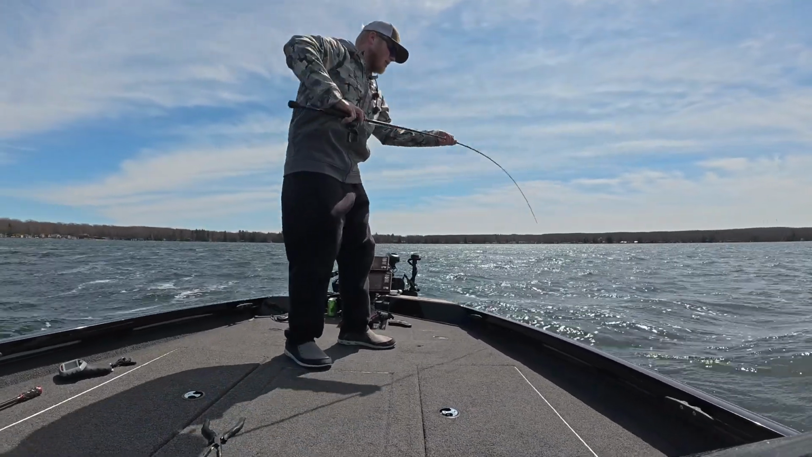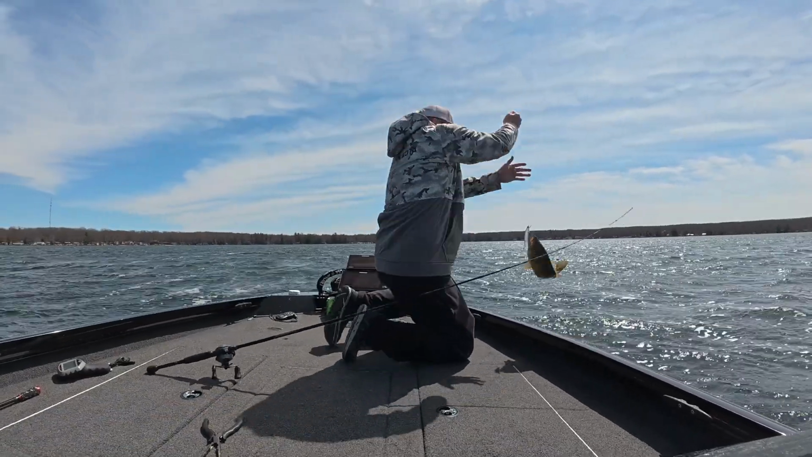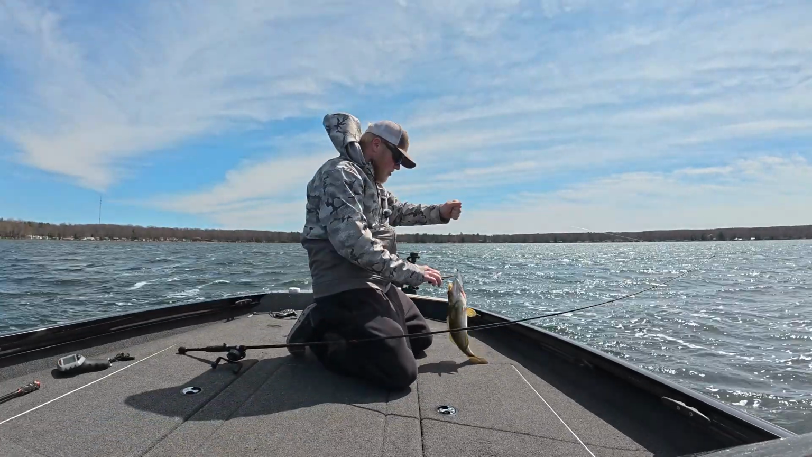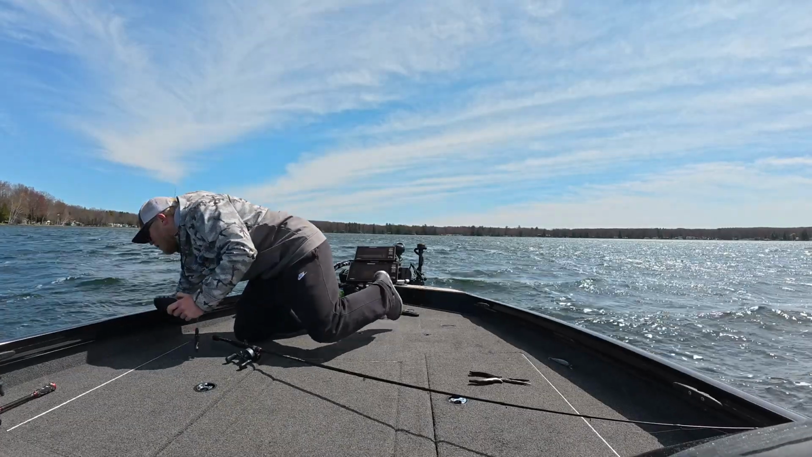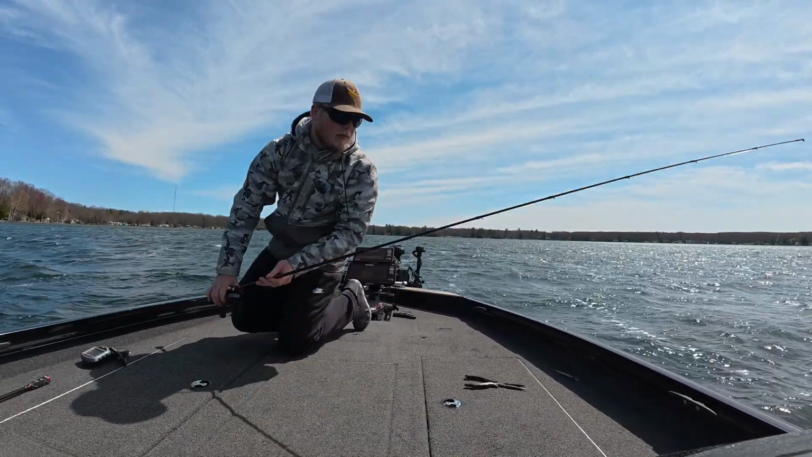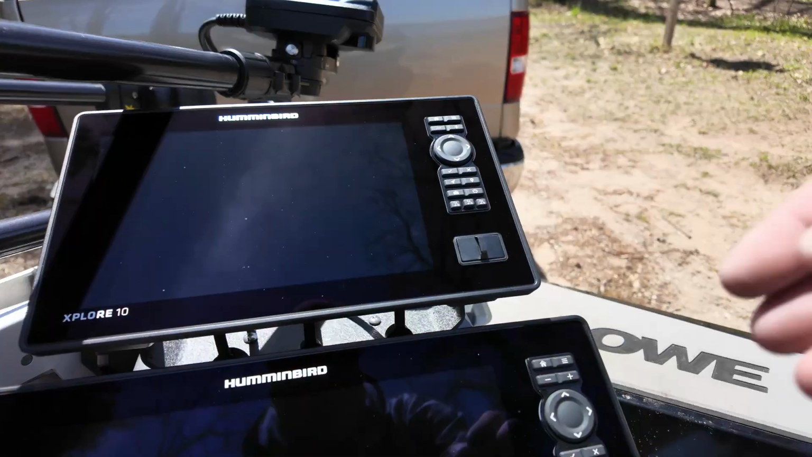I might go back to that other bed. Come here. Get in here. Yes. My first smallmouth of the year. Let's go, dude. I think they're on beds. I'm gonna get a little release on her. See ya. Probably a small male.